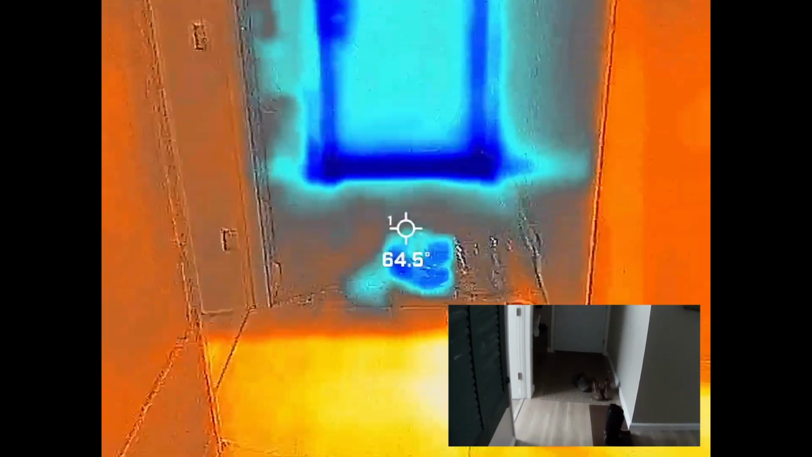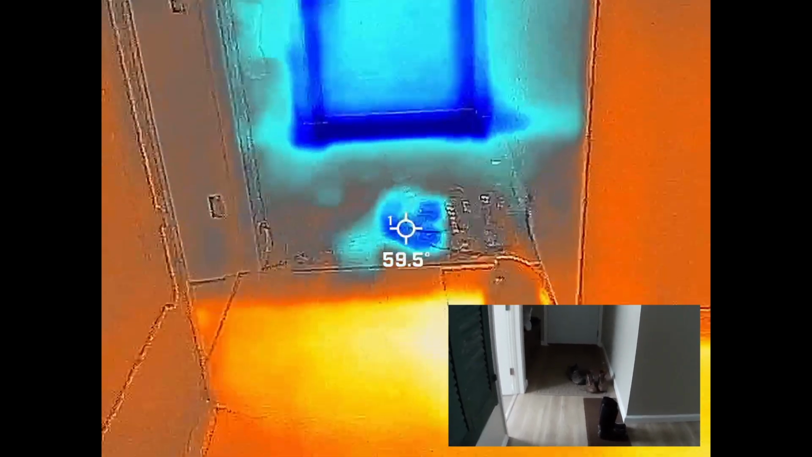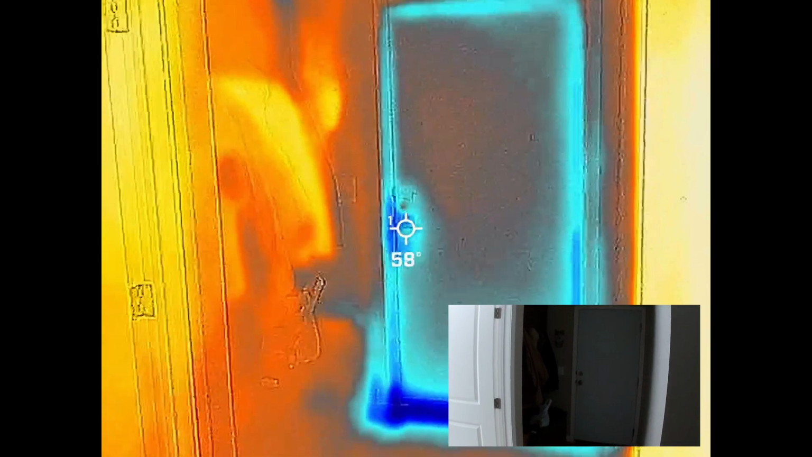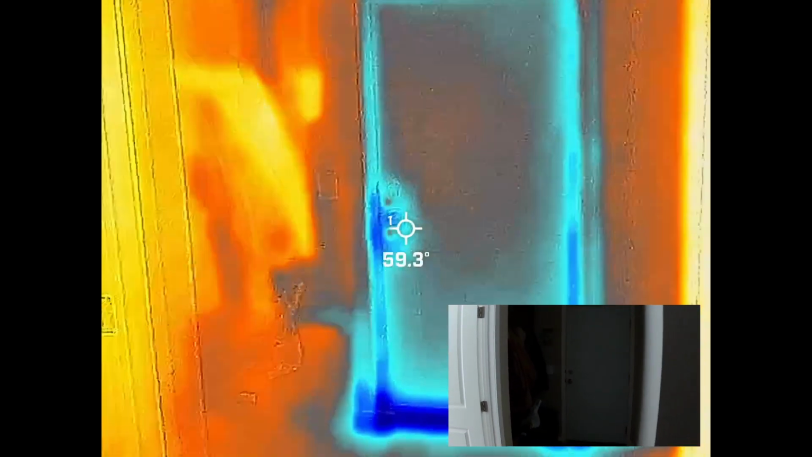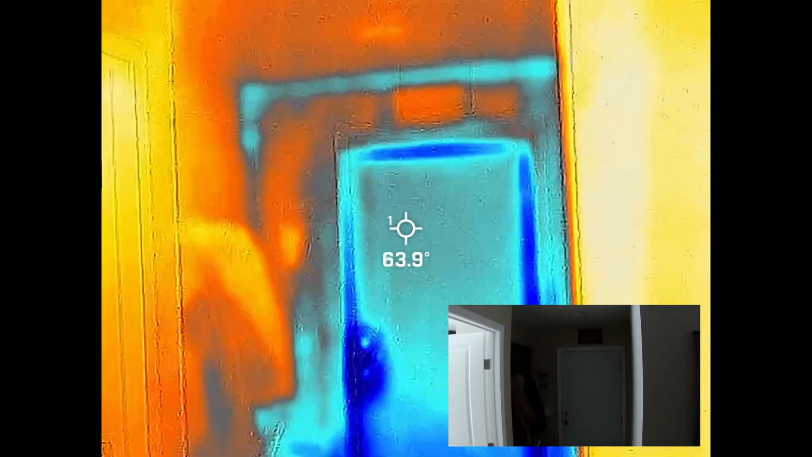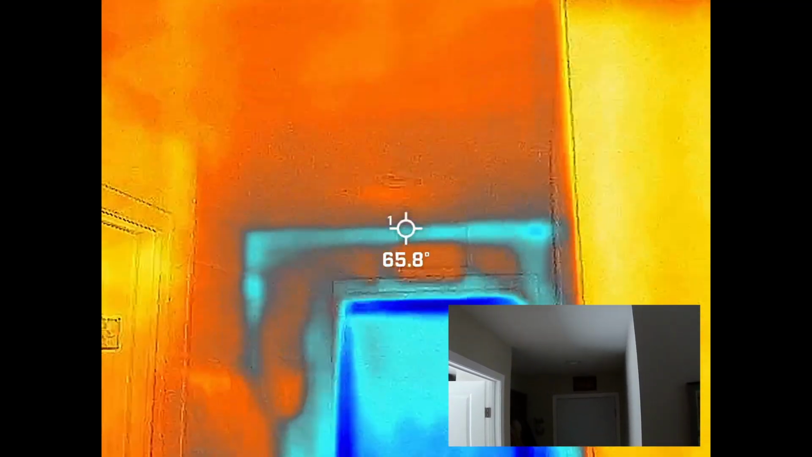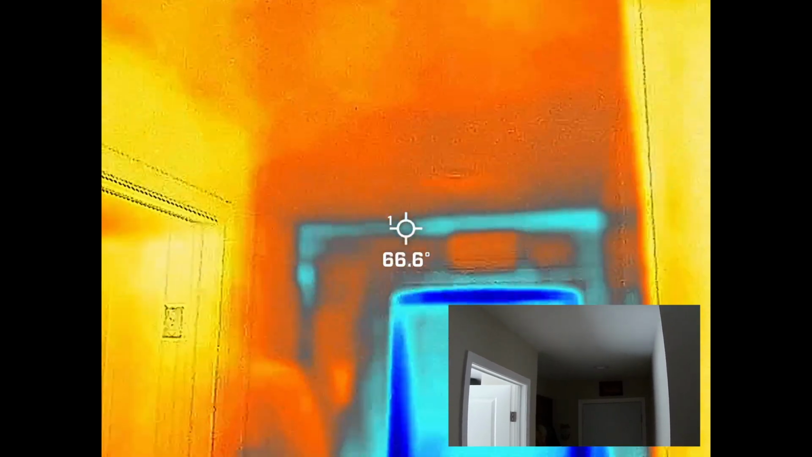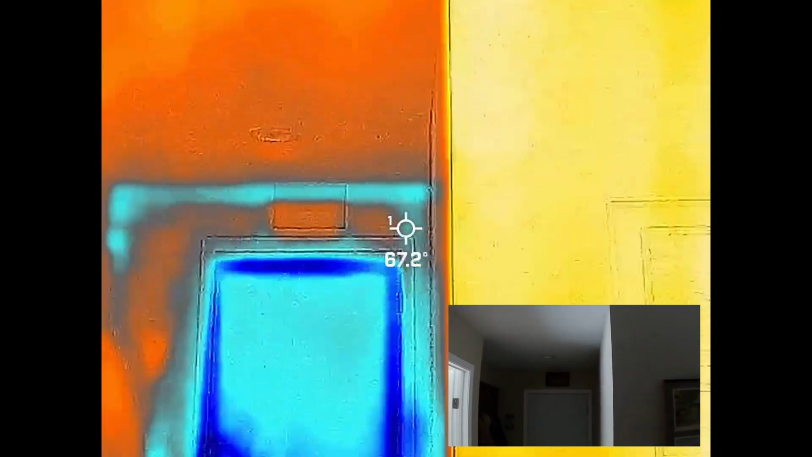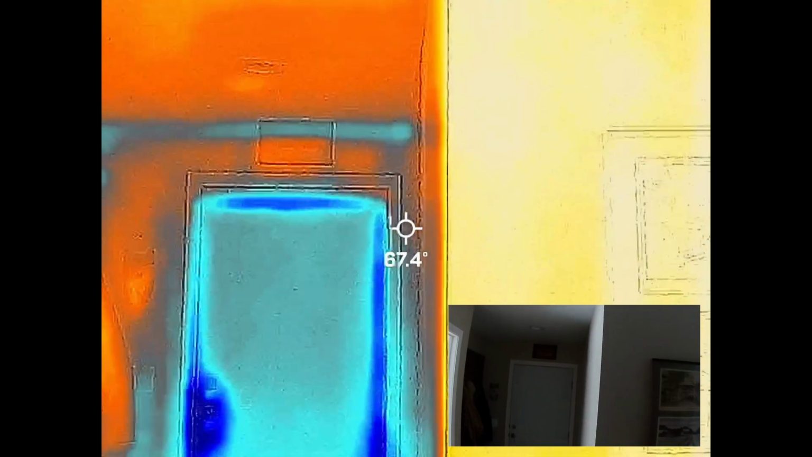And my shoes that were just out in the snow. So you can see there, not terribly bad, I suppose. Most of the door looks pretty solid. If we look up, we can see right here at the corner, we do see some cold air seeping in, just a couple degrees.